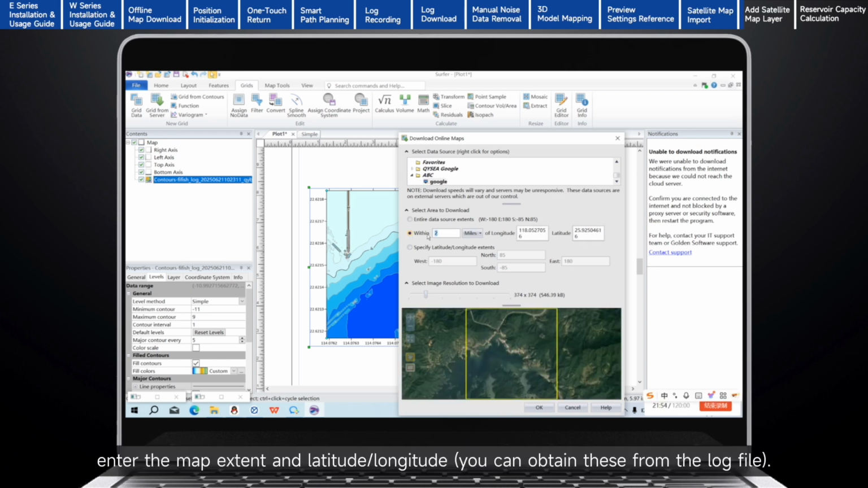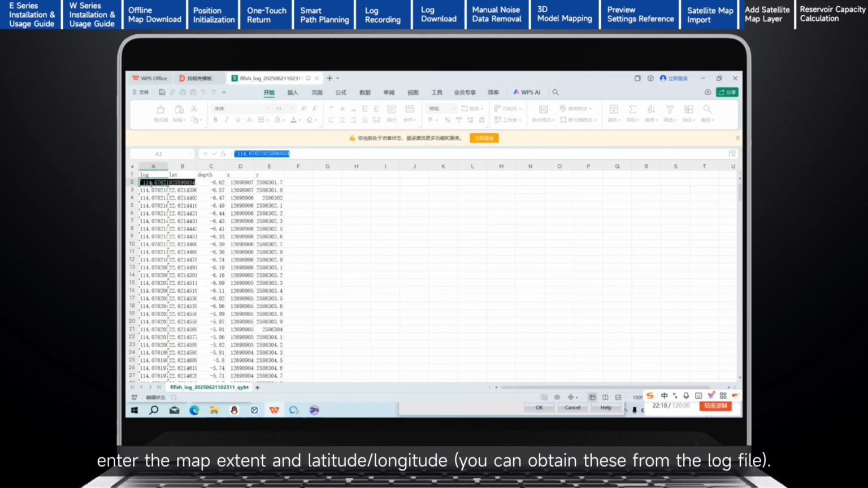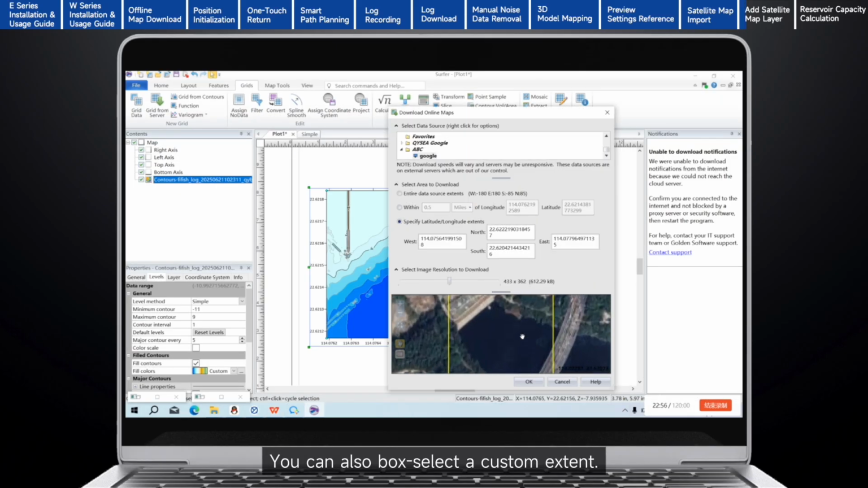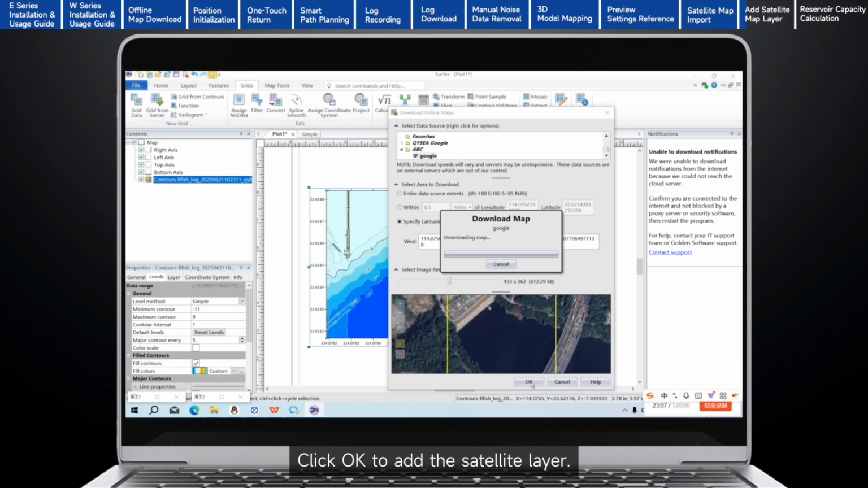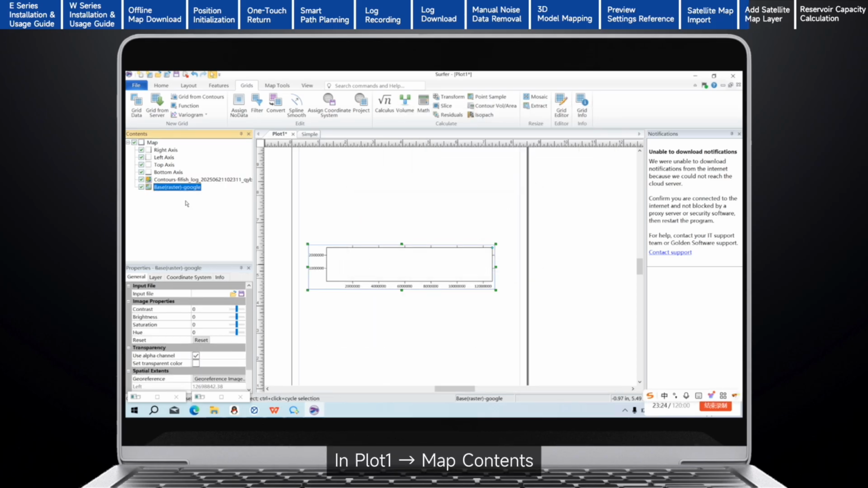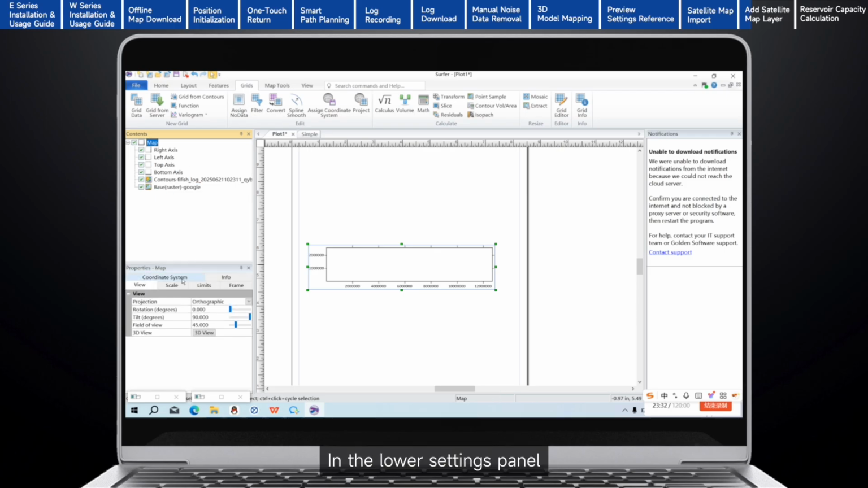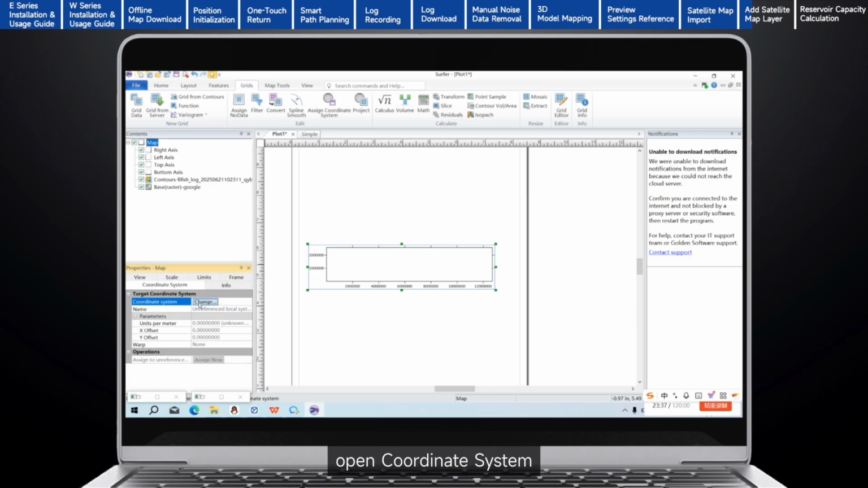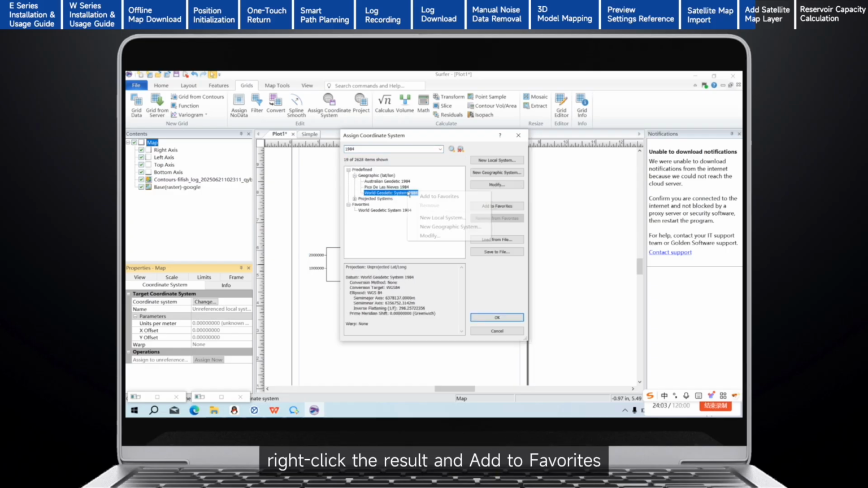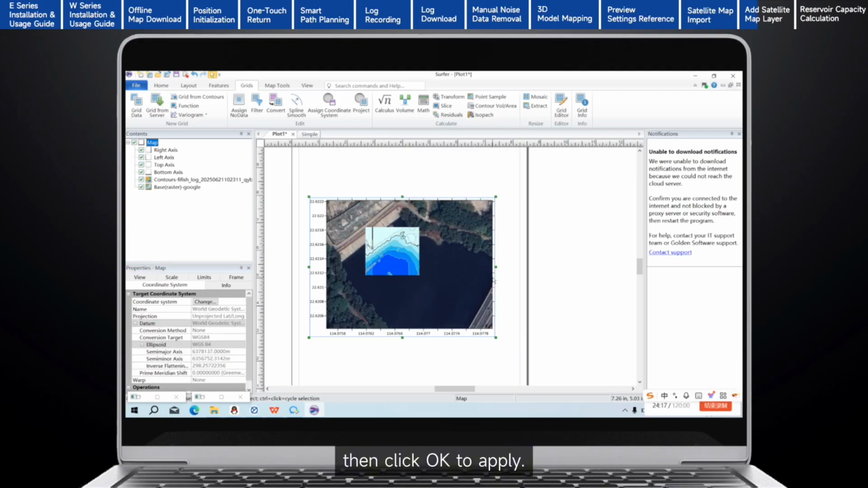In Within, enter the map extent and latitude or longitude. You can also box select a custom extent. Click OK to add the satellite layer. In Plot 1, Map Contents, select Map. In the lower Settings panel, open Coordinate System. Click Change. Search for World Geodetic System 1984. Right-click the result and Add to Favorites. Select it, then click OK to apply.